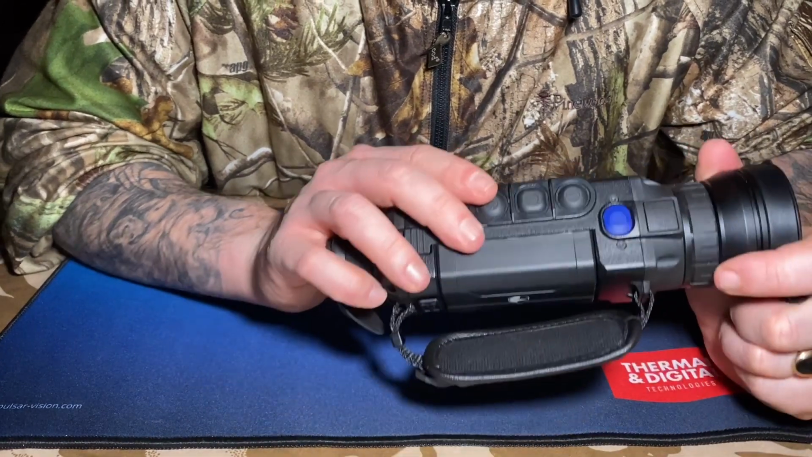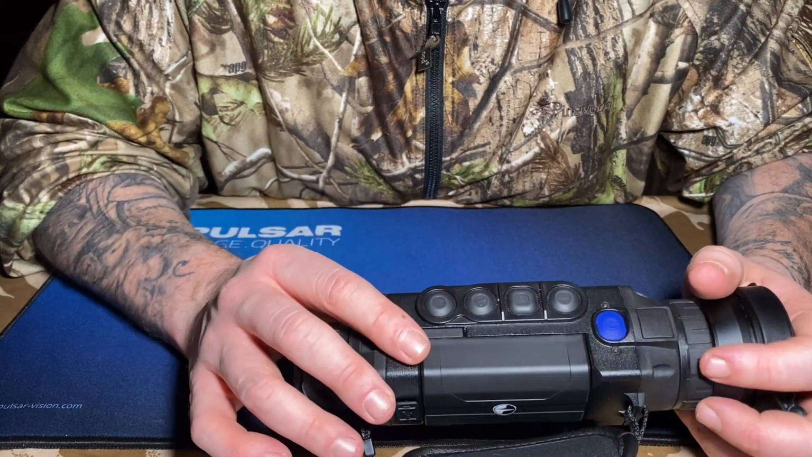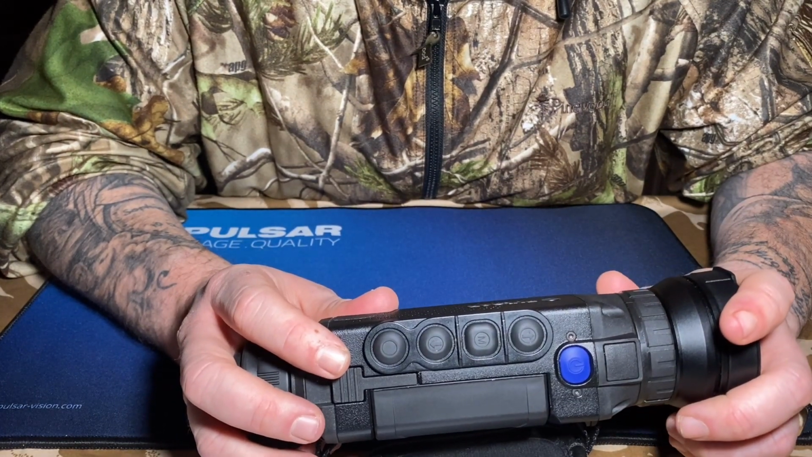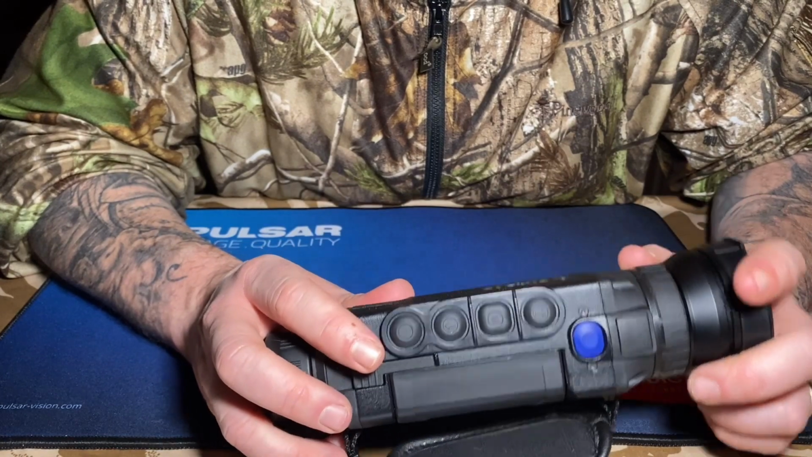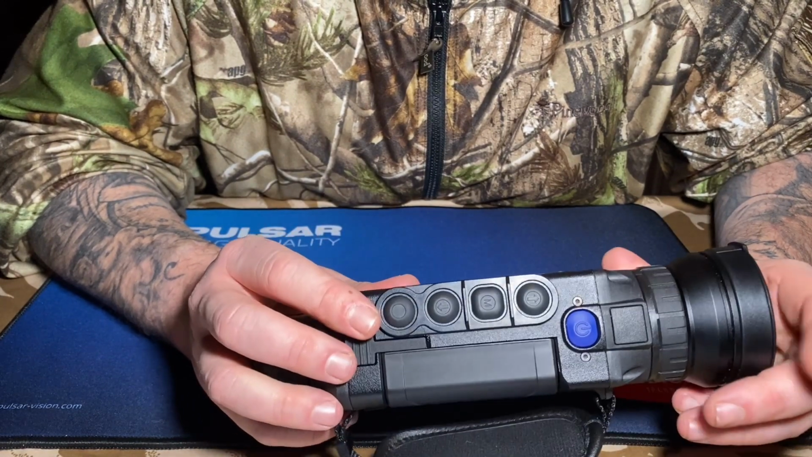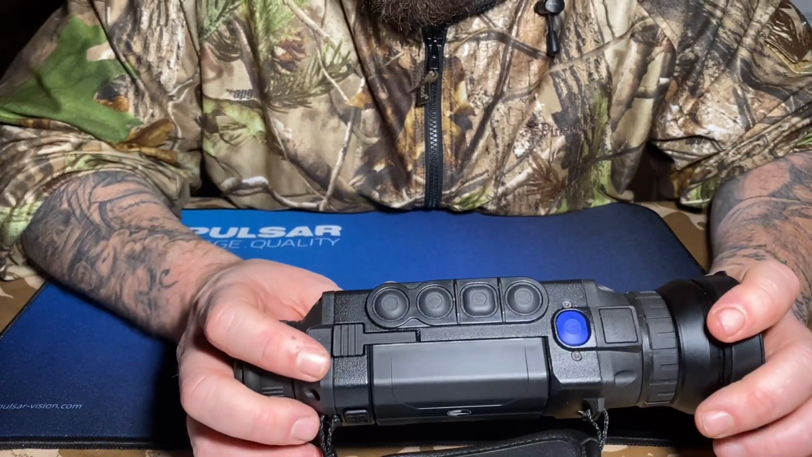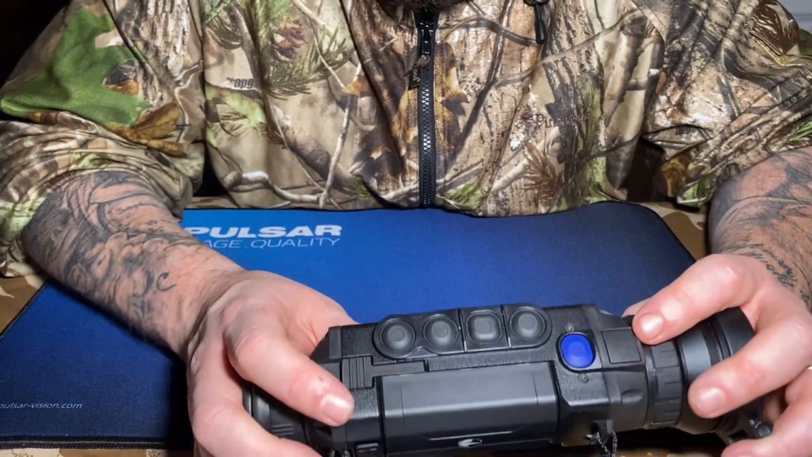There are a lot more colour palettes compared to the Hik, as you would expect for the price you would pay. This also records. It's got an internal 16 gig memory, and you can take videos and record just the same as you can with the Hik. Although this has sound, which is optional. You can turn it on or off.